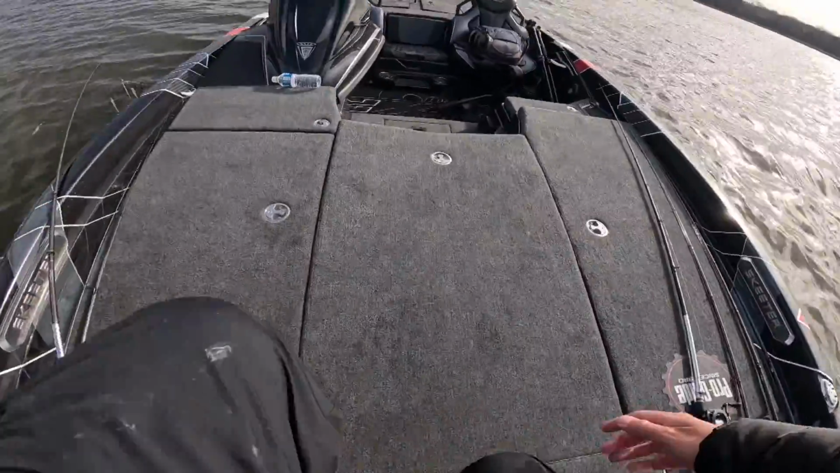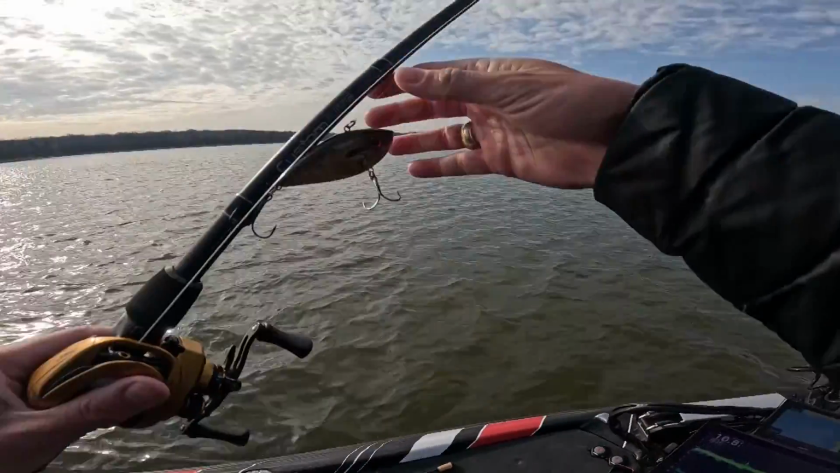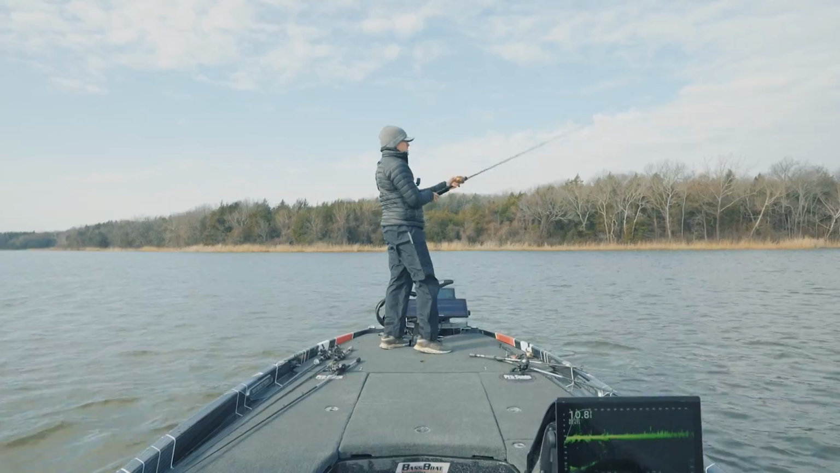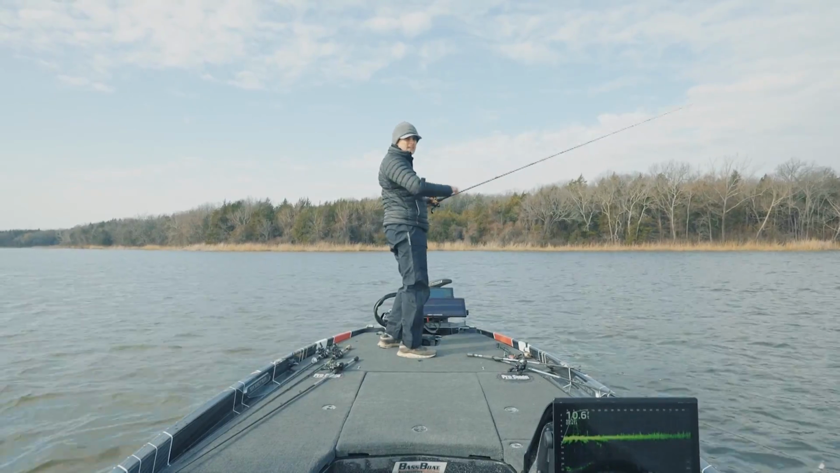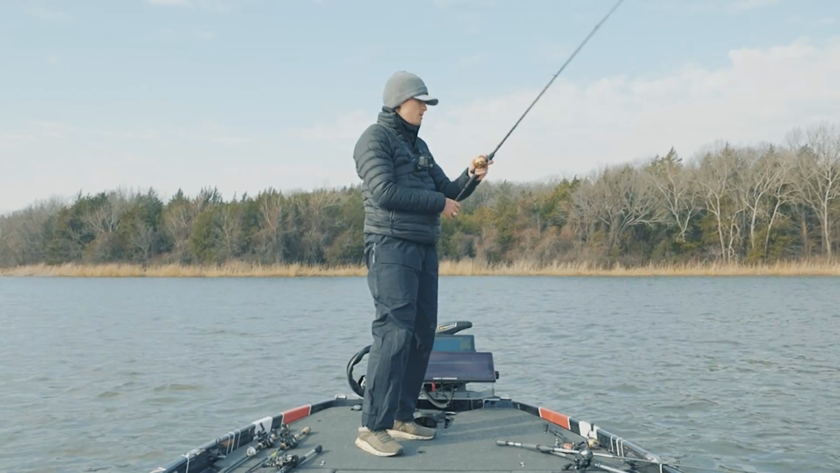All right, I'm gonna put down the minnow and grab the 3/4 ounce trap. I've got it in a bluegill color today. See if we can't find ourselves some grass dwellers. Might be too cold for this. We're not gonna give it too long if it doesn't work.